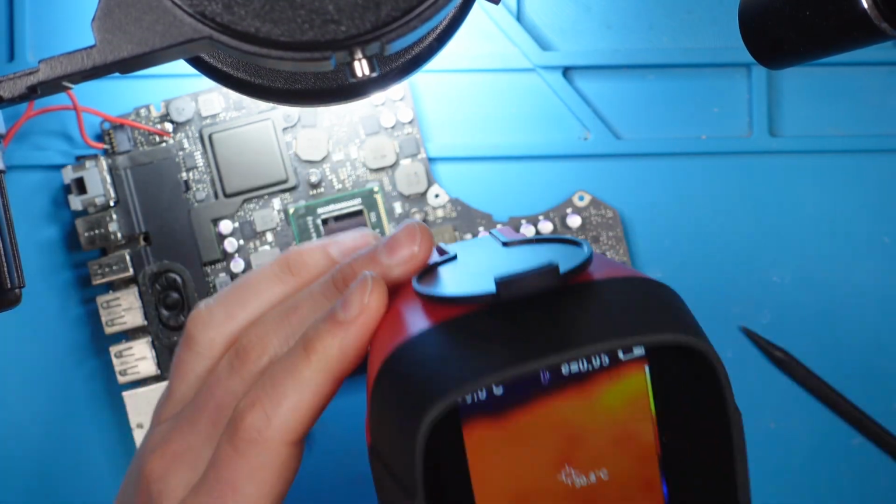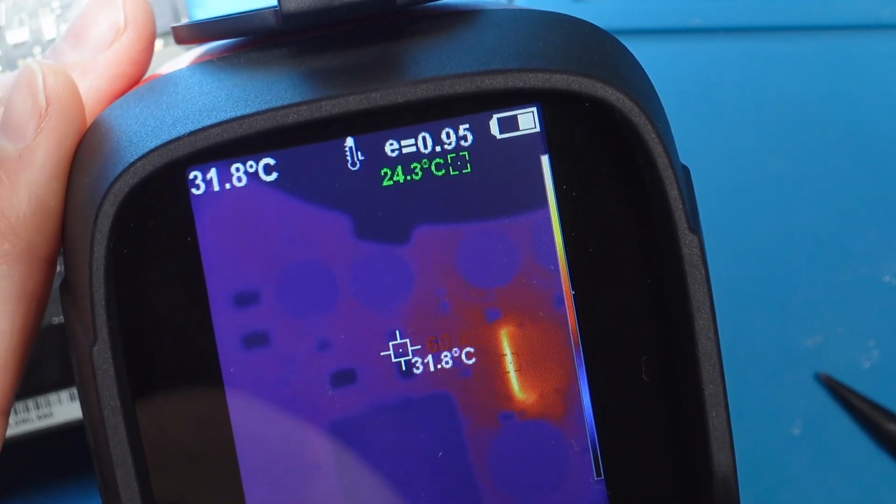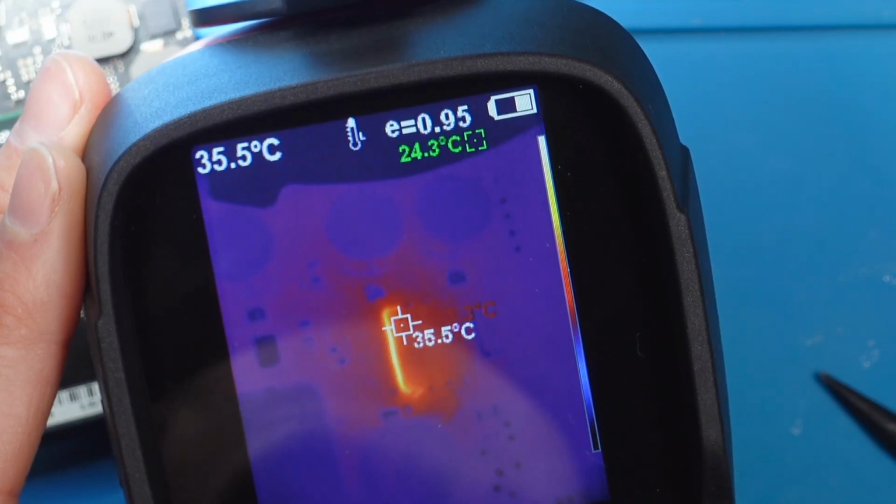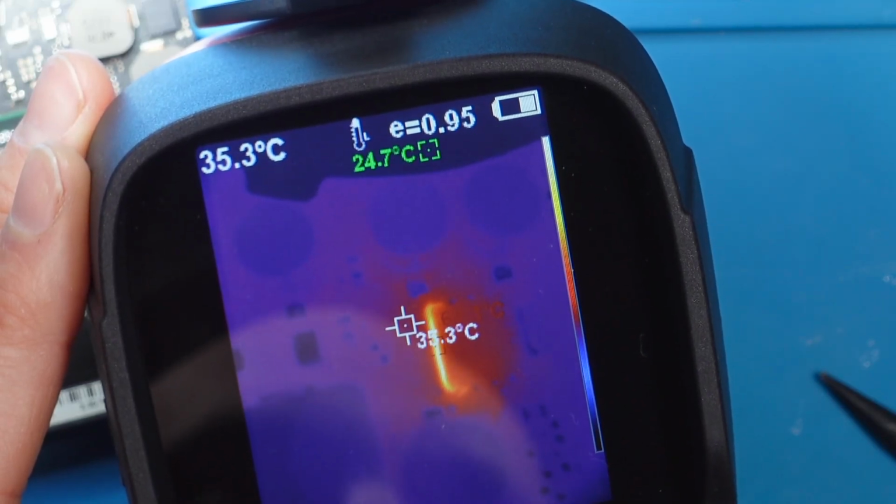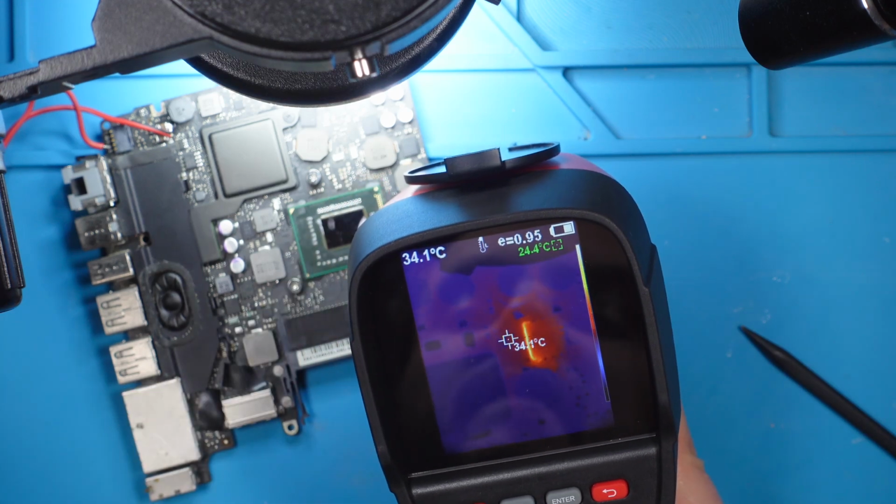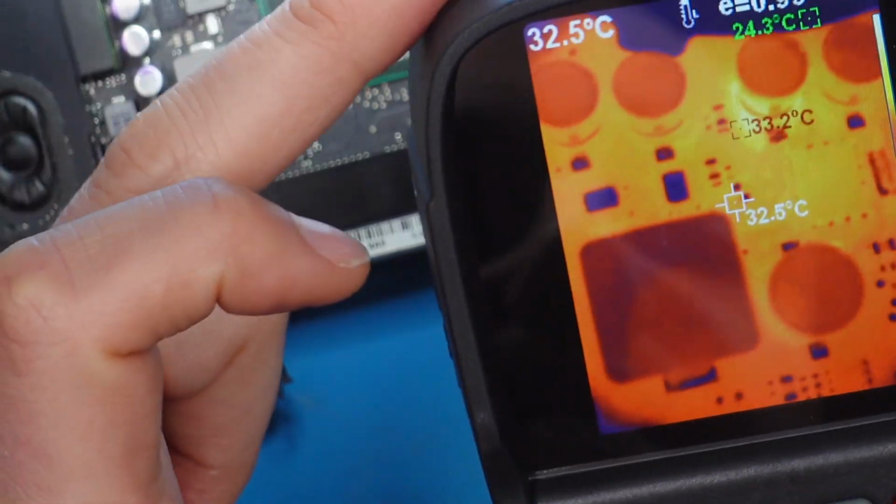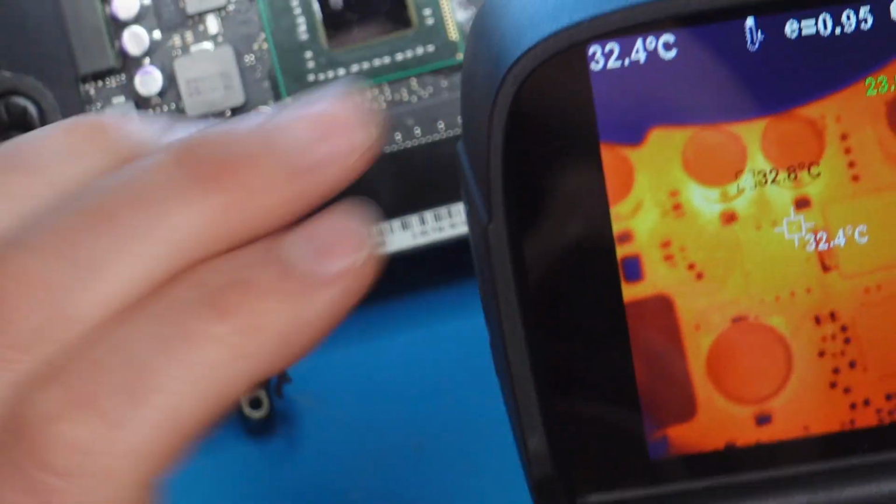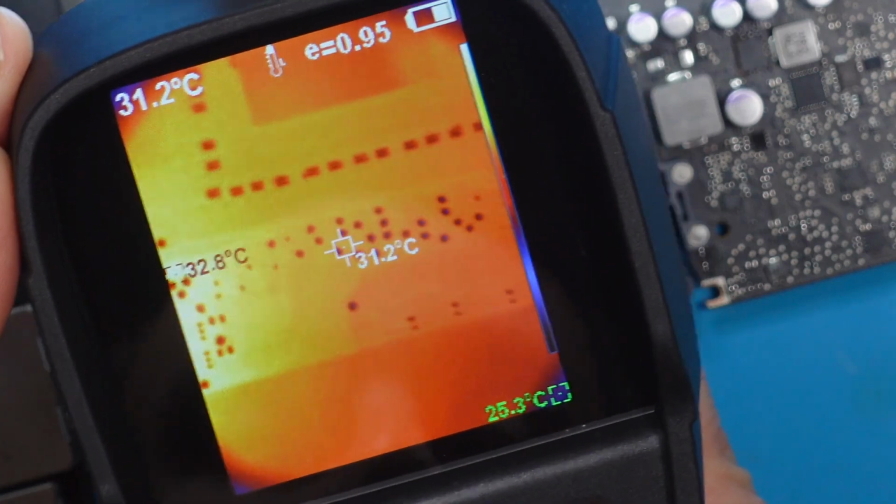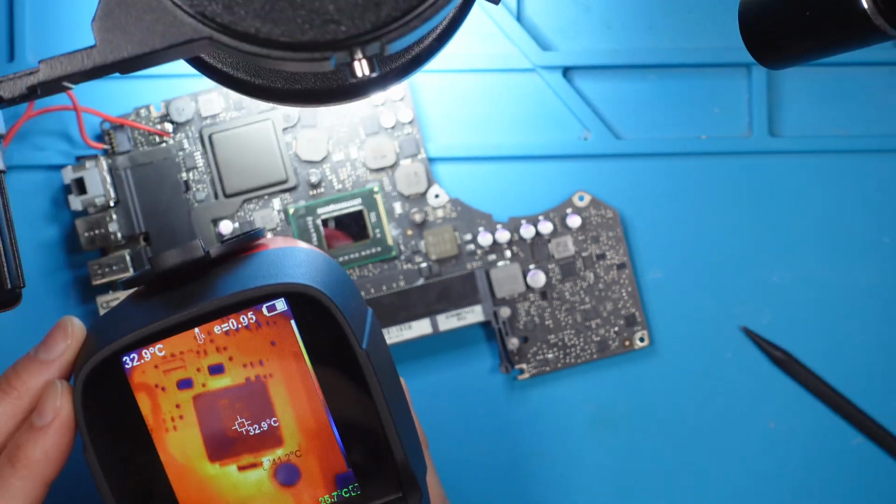So macro lens back on. And we see again 60 degrees. We identified the short circuit in this case. Let's see what happens when we remove it. Let me power off the power supply and you see immediately how it fades out. The area is still warm, so you also see very little heat differences. That's totally nice and great.